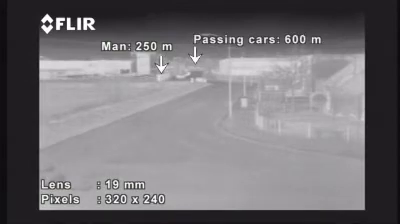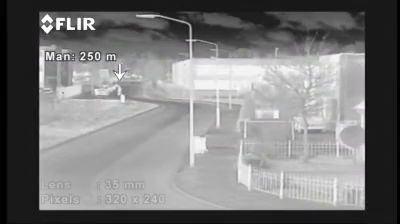FLIR Systems markets the SR series cameras with different lenses. The user can choose between a 19, 35, 50 or 100mm lens. Longer lenses have a narrower field of view and give you the possibility to see targets which are further away.